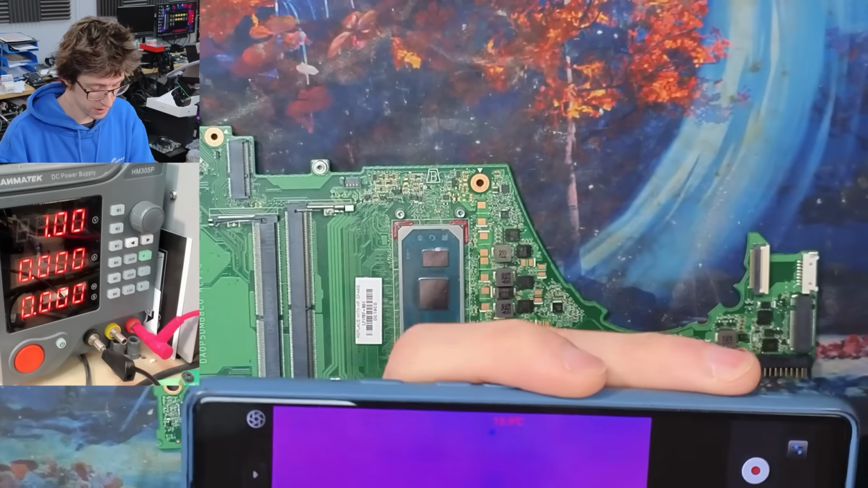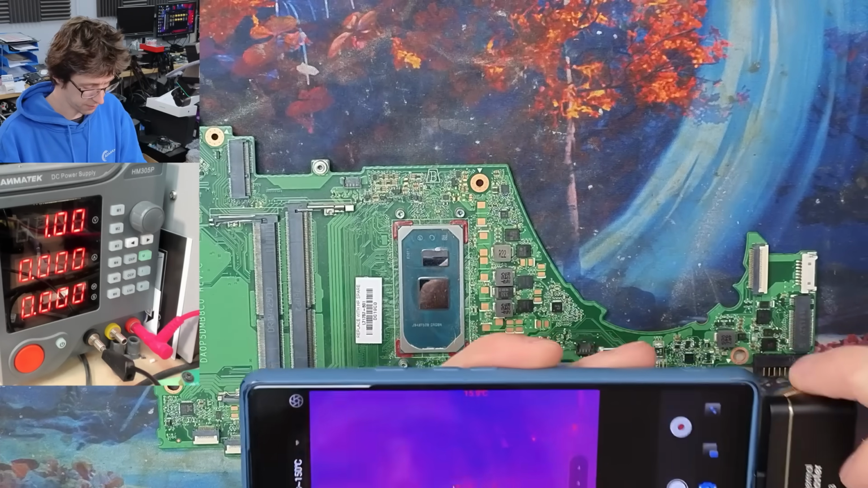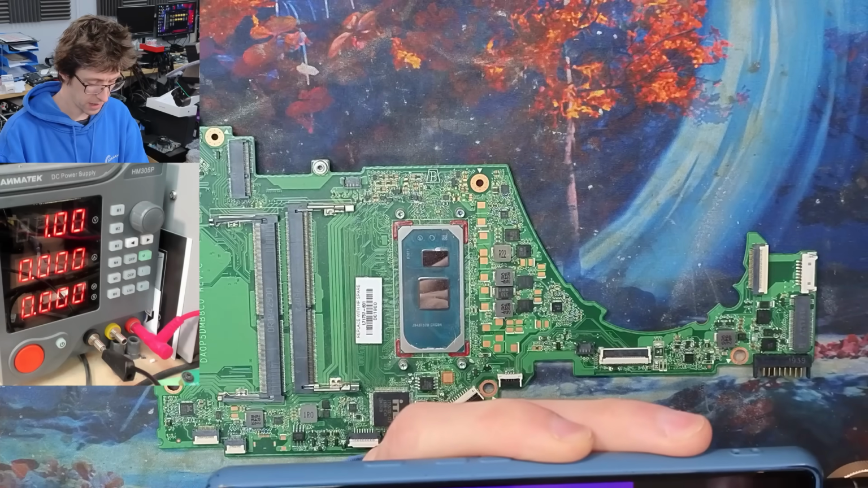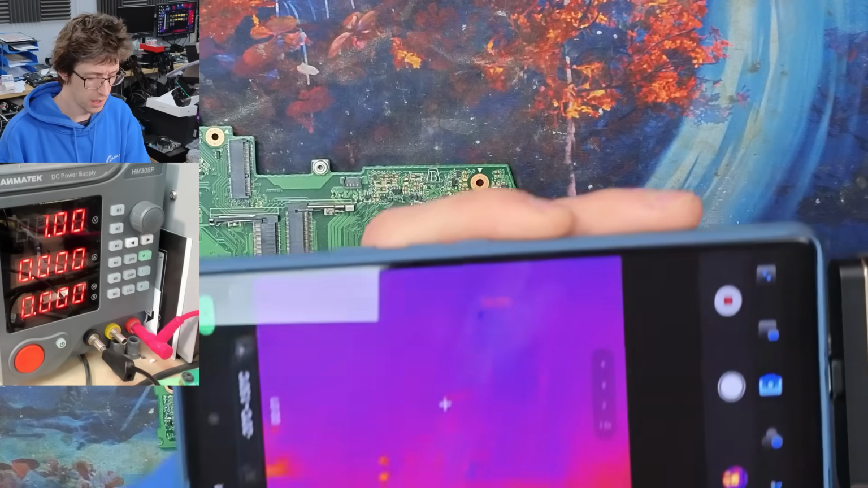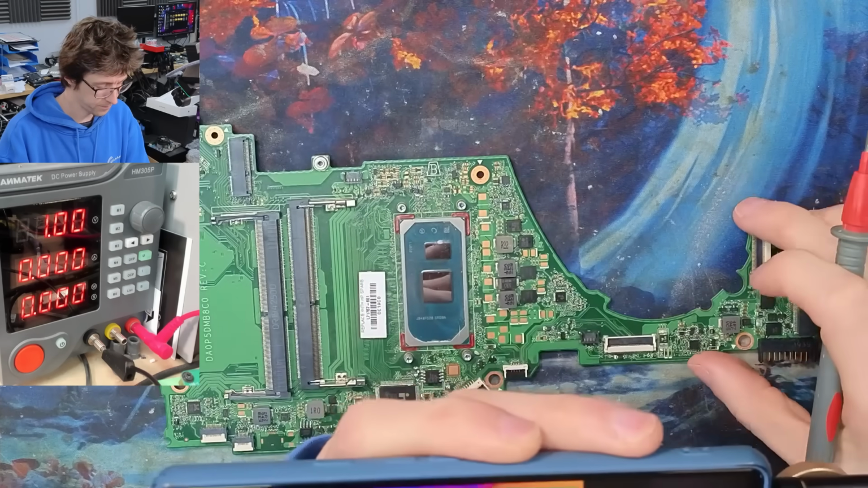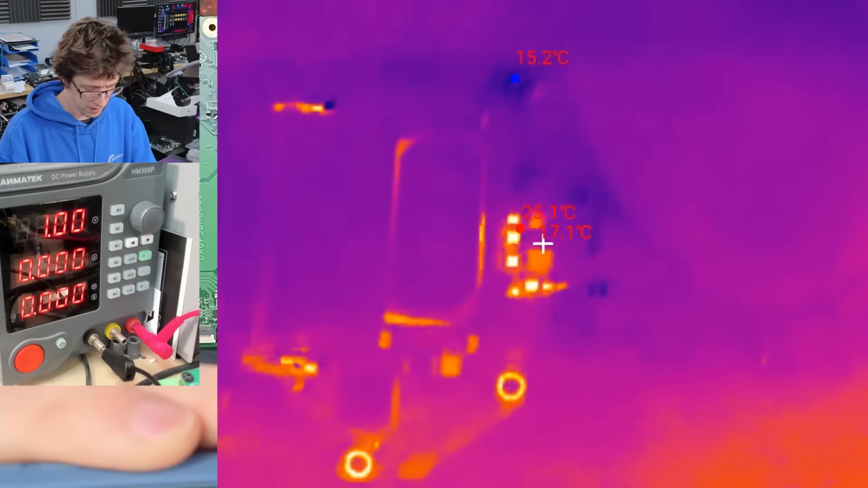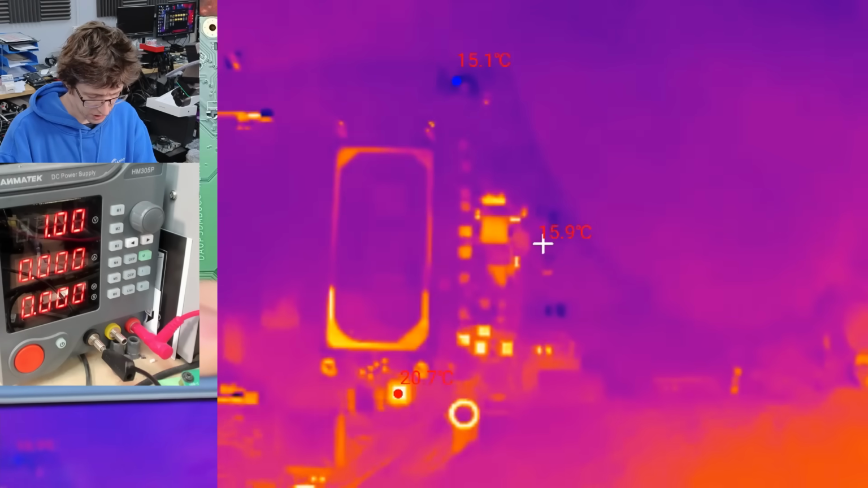I'm going to just set a rough focus about there-ish. And I'll just start recording so I can give you guys a nice view of what's going on. Just focus on the board as a whole. All right, here we go. So let's just touch the main rail.